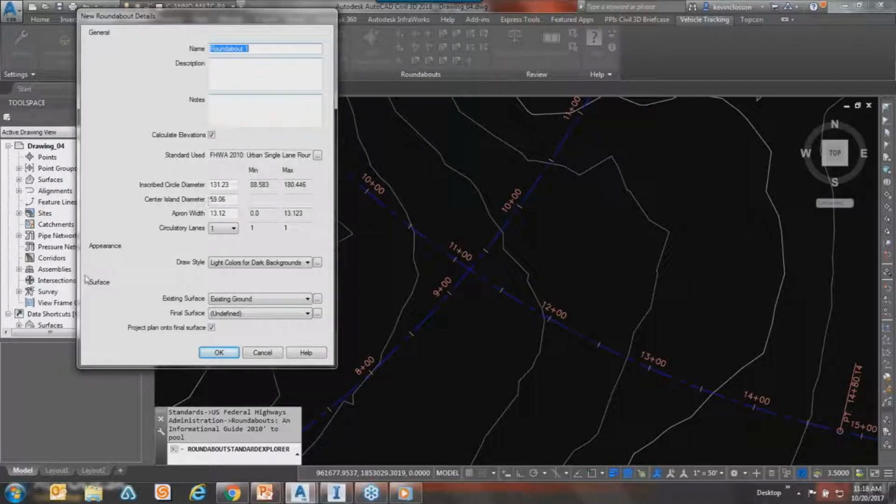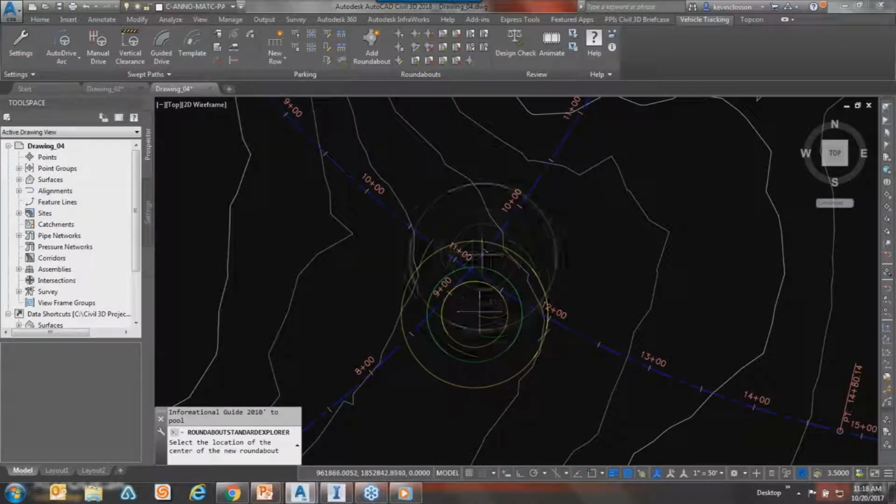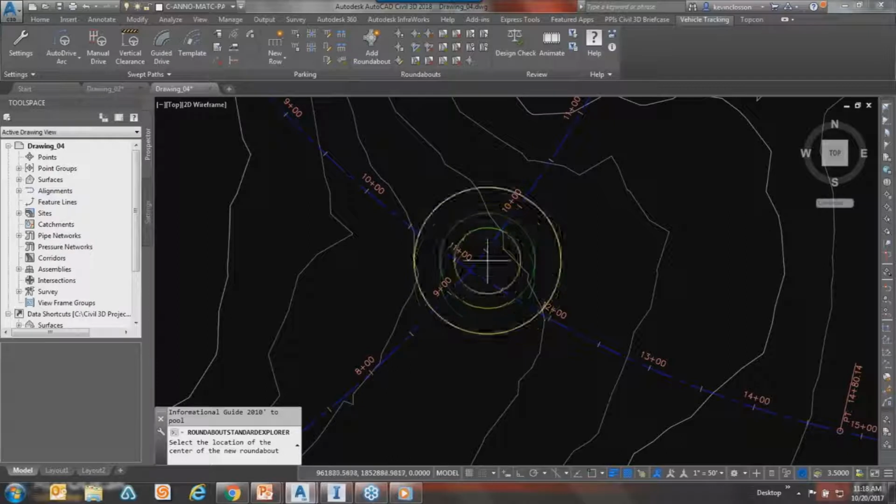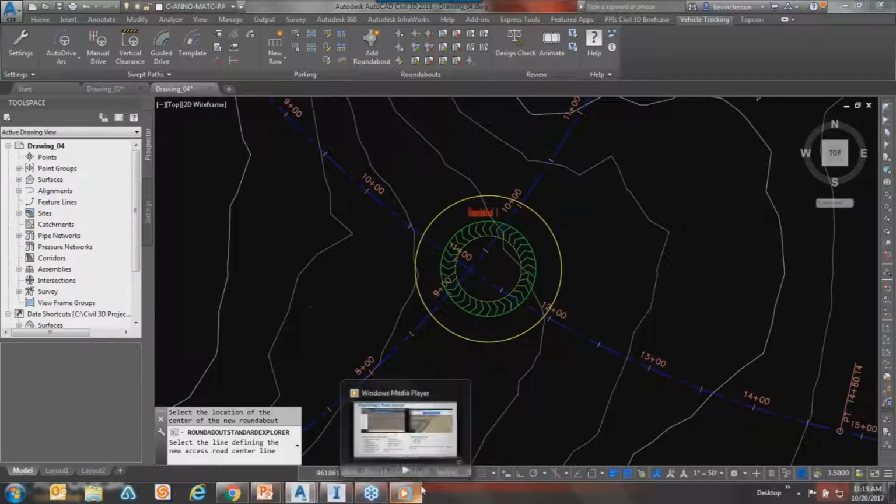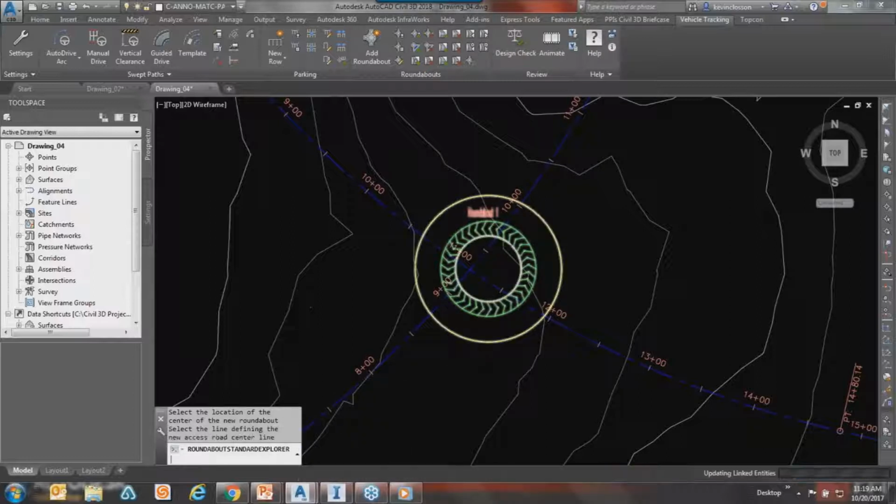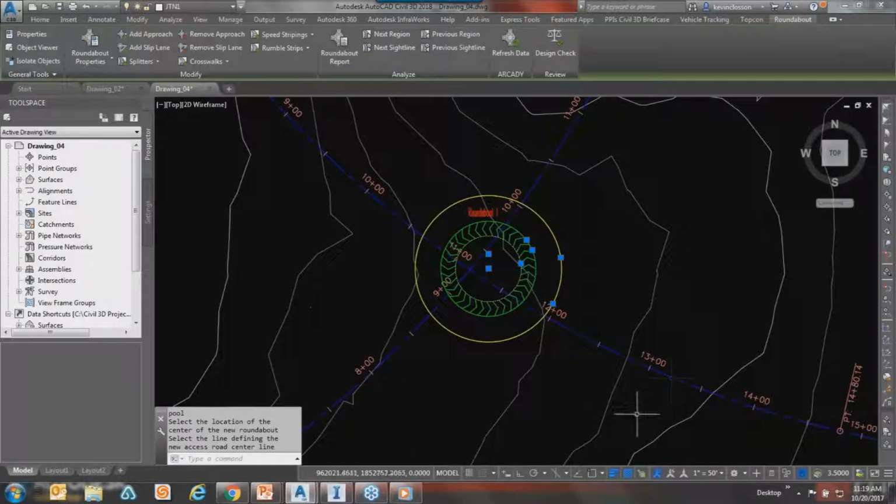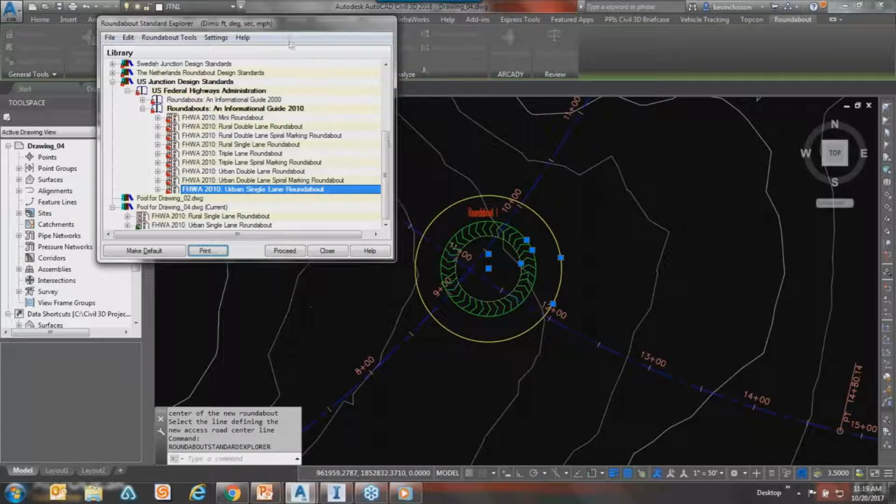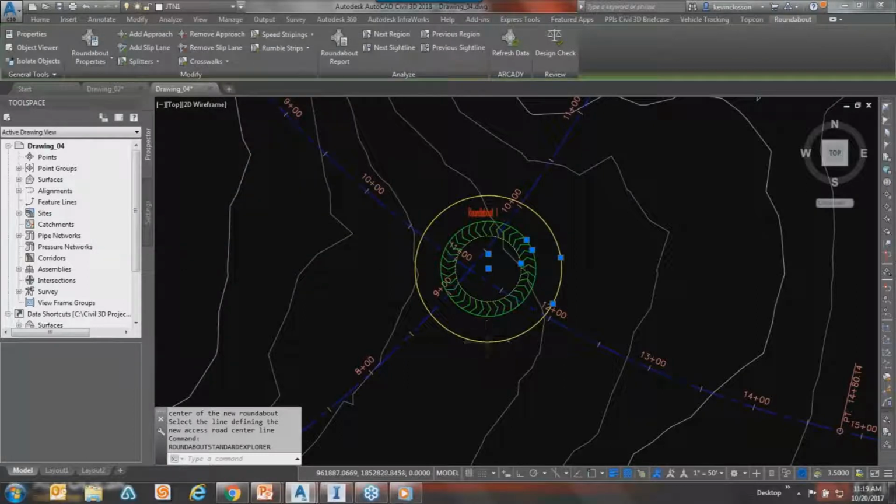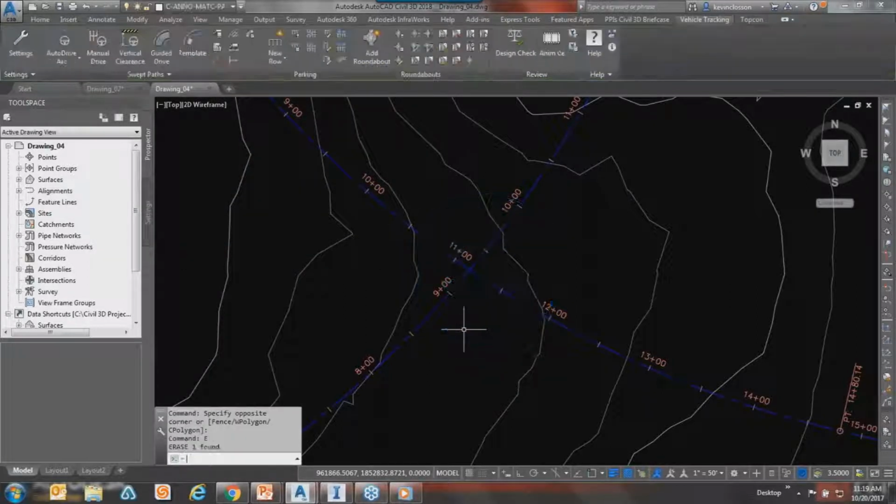As I look down this thing, again, I can name it whatever I want, and I'm just going to hit OK. You can see that there's the circle, the roundabout itself, and I'll place it somewhere close. Right there. And once that's placed, there we go. Oh, hang on a sec here. Try that again. Talking too much.